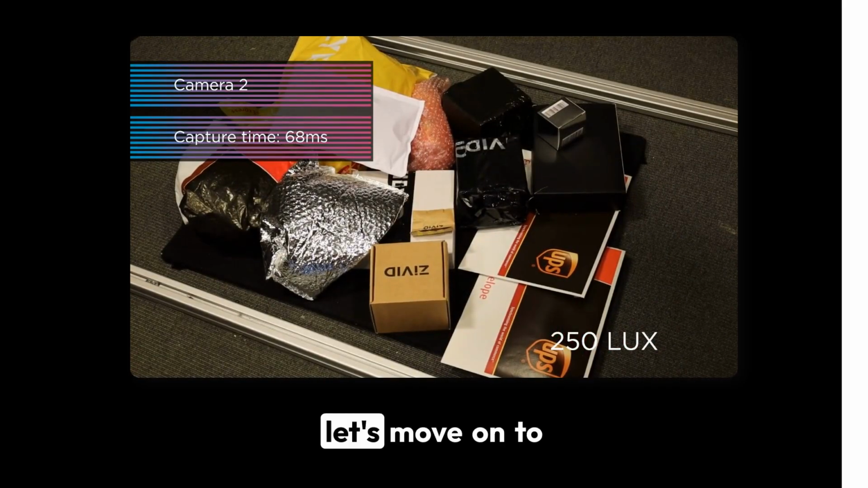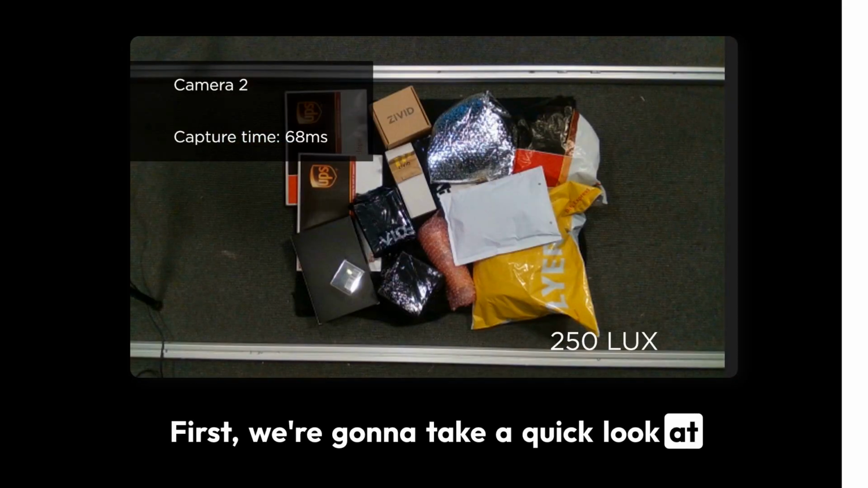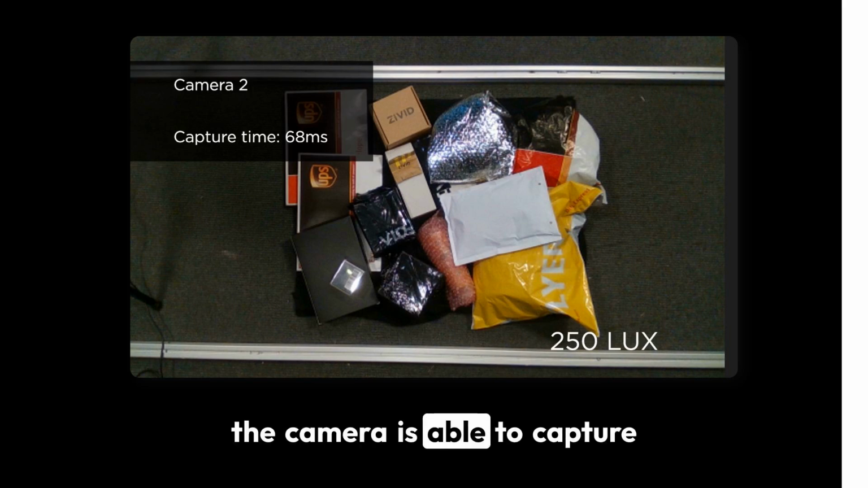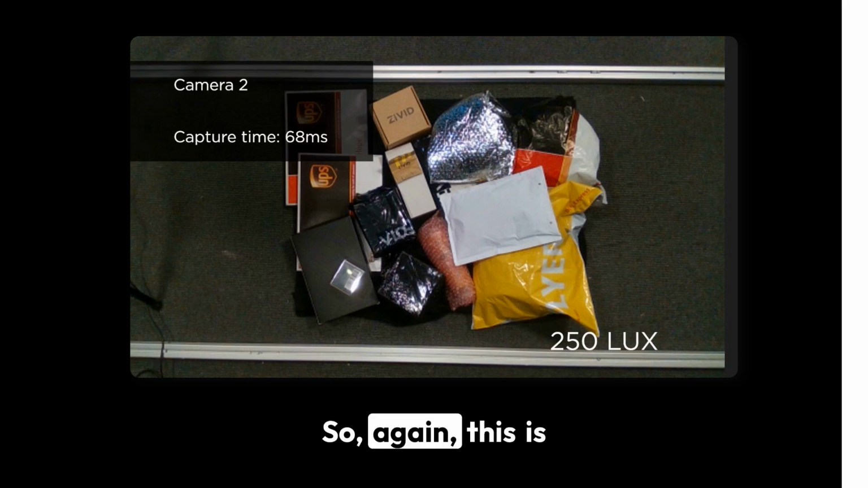Okay, so let's move on to the second camera. First, we're going to take a quick look at the color image. As we can see here, the camera is able to capture pretty decent color under normal ambient light conditions. So again, this is 250 lux.